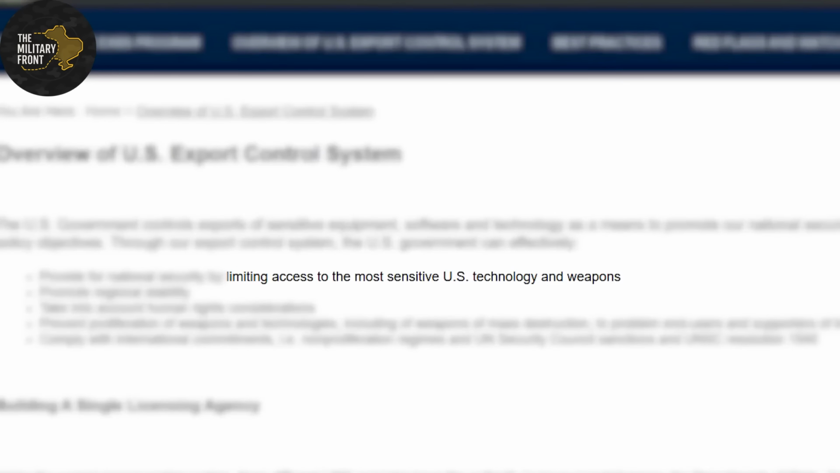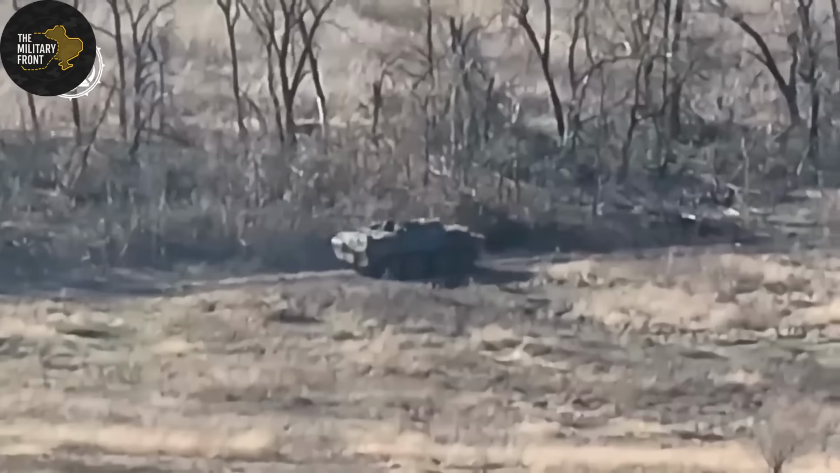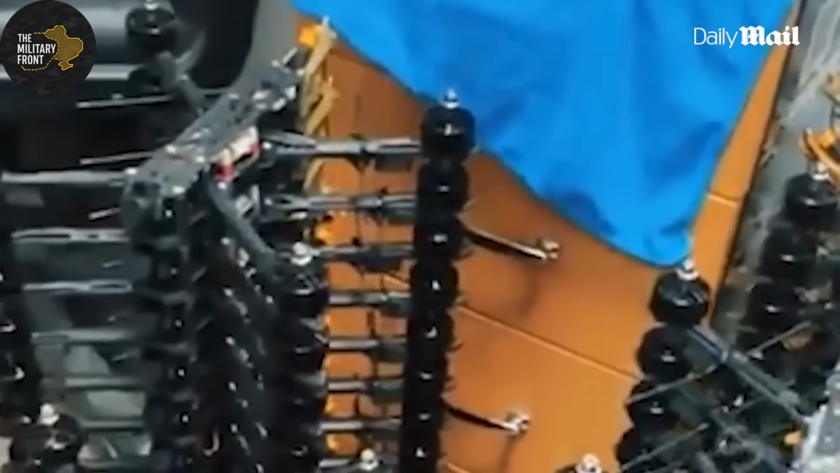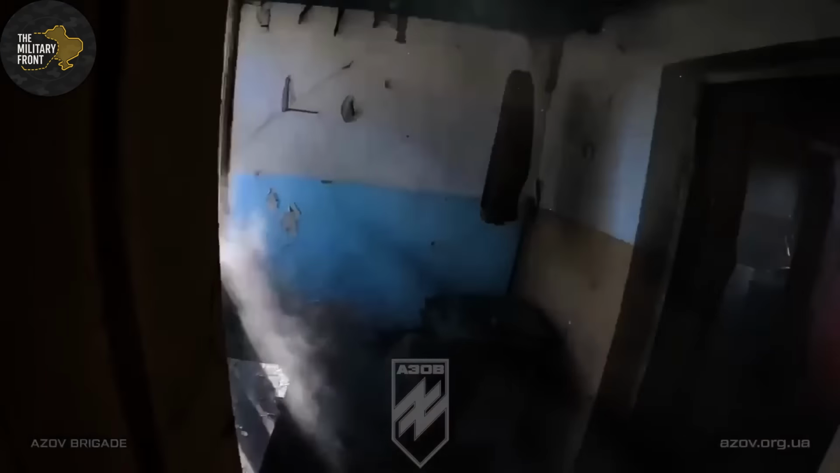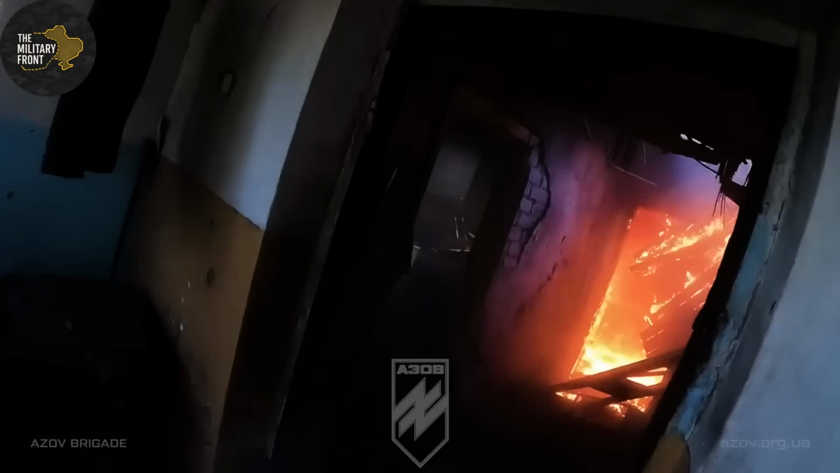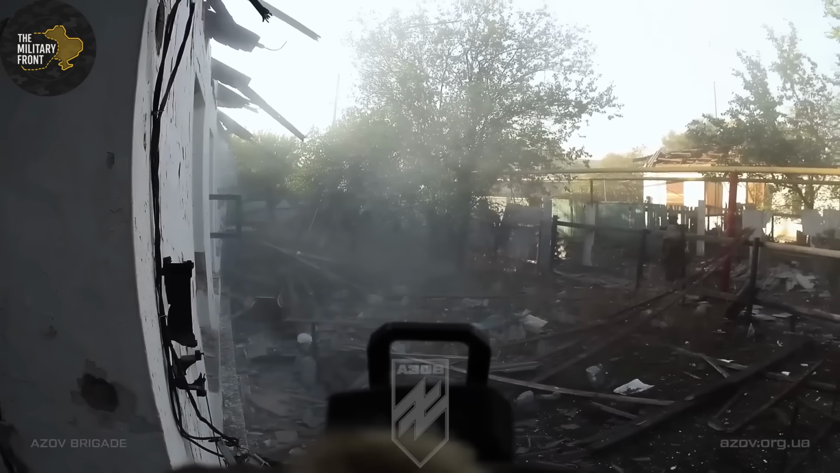Wagner forces captured 2 fortified buildings in northwestern Bakhmut during a costly afternoon assault. Approximately 40 to 50 fighters consolidated defensive positions inside. Ukrainian artillery pounded the area, but Wagner had excellent cover inside Soviet-era reinforced concrete structures. Shells couldn't reach them effectively.